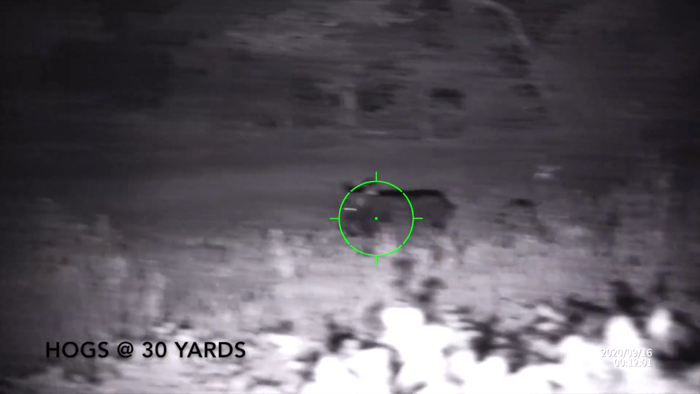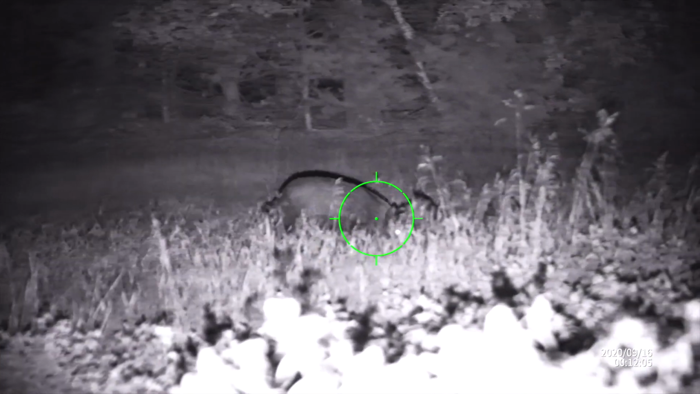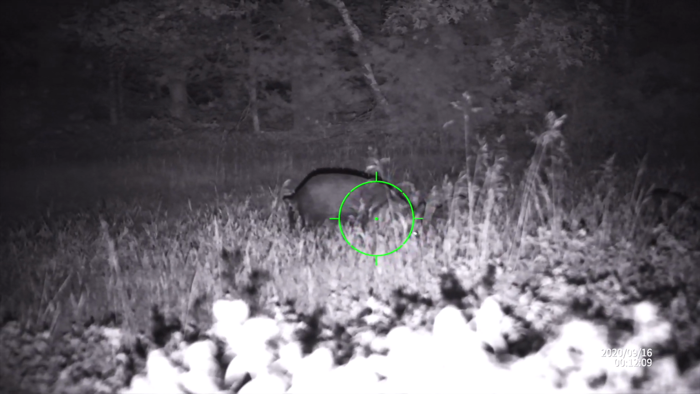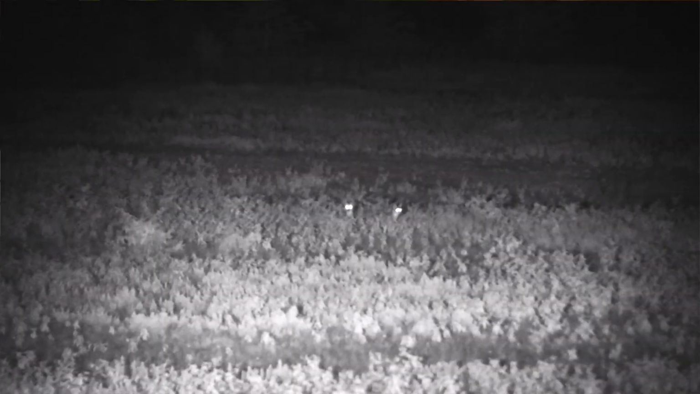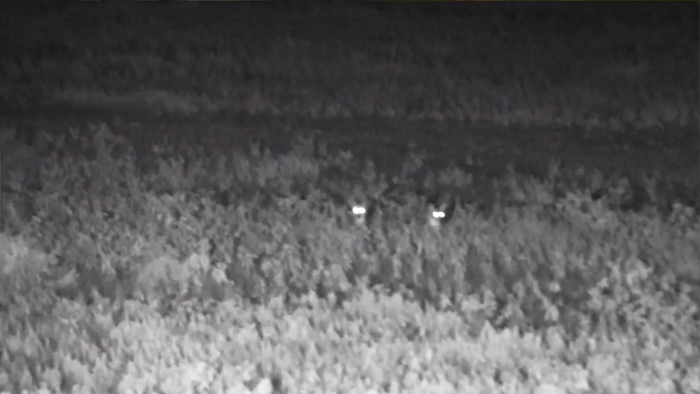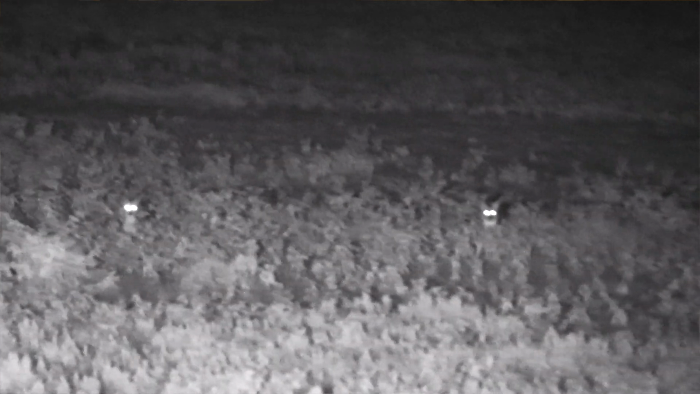So again, 4000 by 3000 pixel resolution, a 4K image. It is full color during the day. At night it is the traditional infrared picture that you would see on every day-night scope. It does have rechargeable batteries, which is a big difference between the Wraith HD and the 4K Max. I did a bench test on it, which means you're just sitting it here.